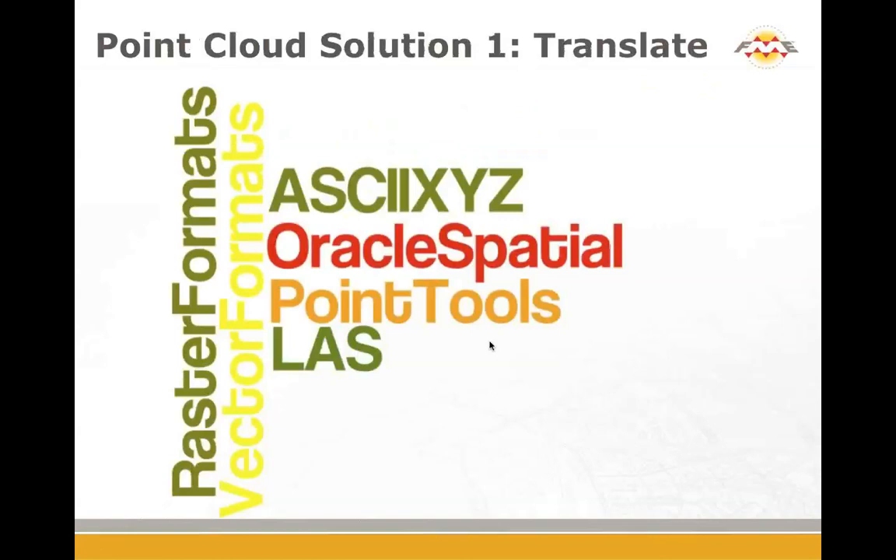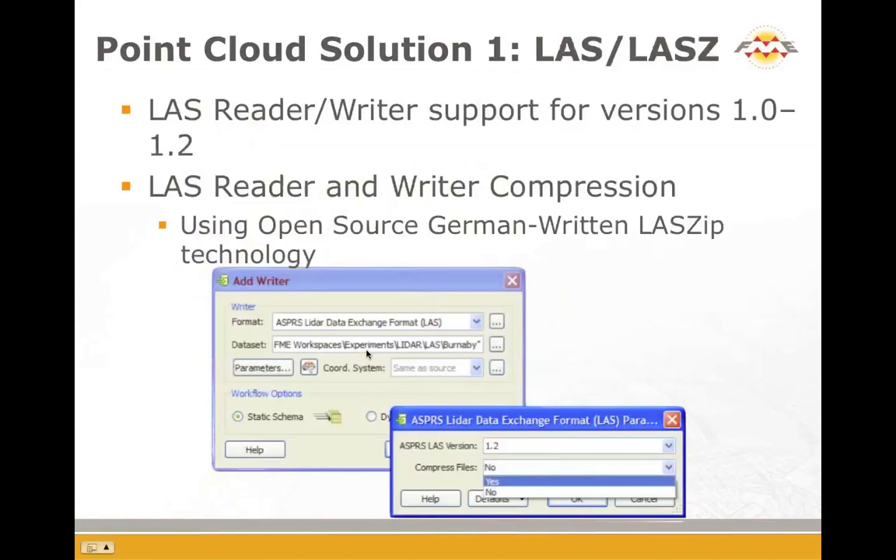So the first thing is translate, and that really was what my quick demo just did. Of course, we can translate raster and vector formats over and integrate, but in terms of point clouds, of course, the ASCII, which was our example, we have Oracle Spatial, point tools, if folks out there are using that, and LASZ, all those things are in FME 2012. And so when we're doing, for example, LASZ, we support up to 1.2.